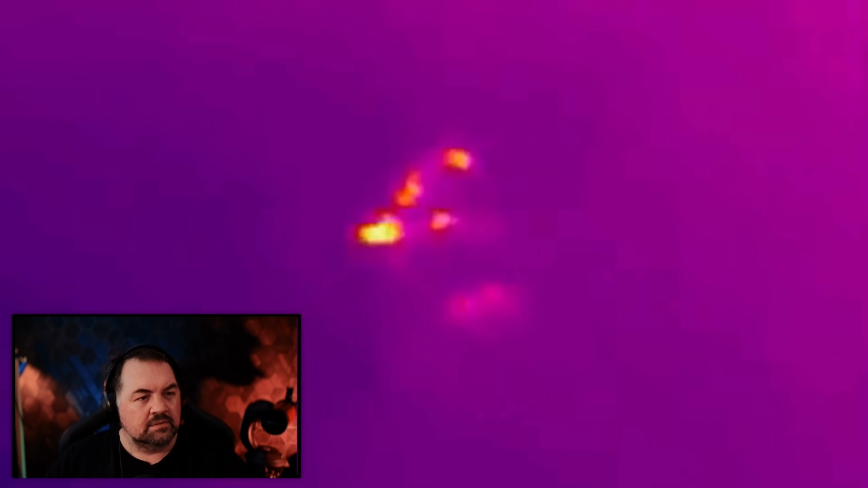Now this is doing what Yowies do. They hug a tree, pretend they're a part of a tree if there's a human in the area, and they just blend. So you can see. So Yowies are tree huggers. Those people who stop protests. Stop trees being cut down.